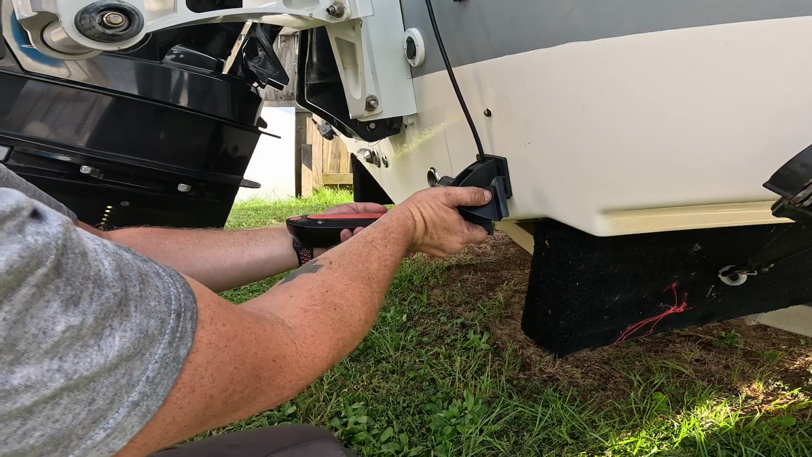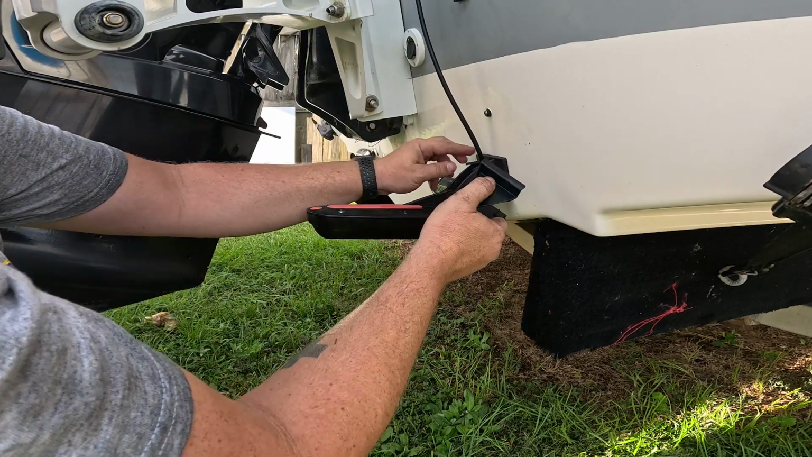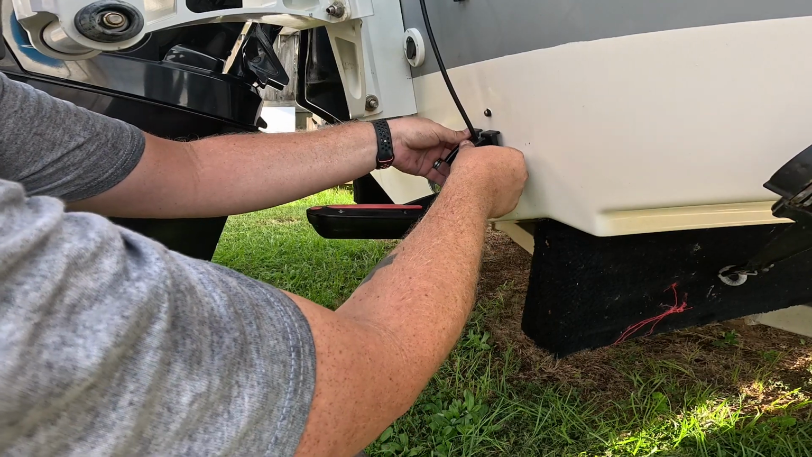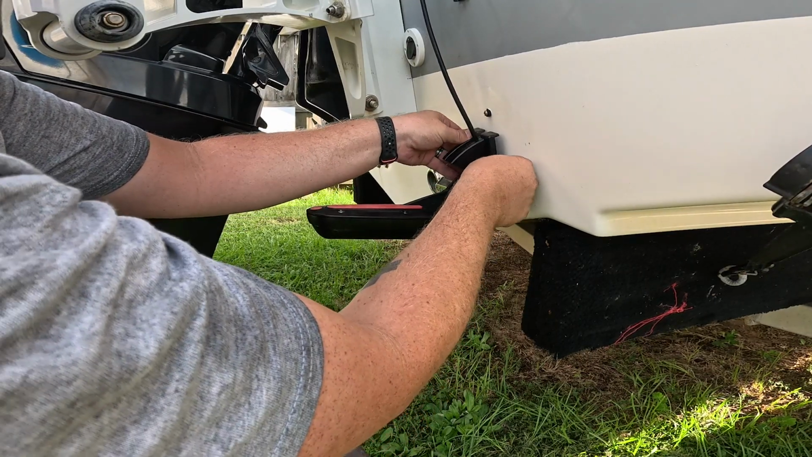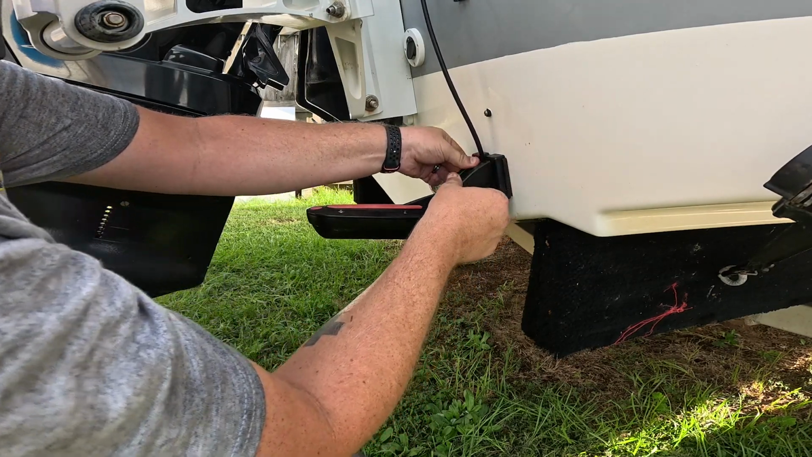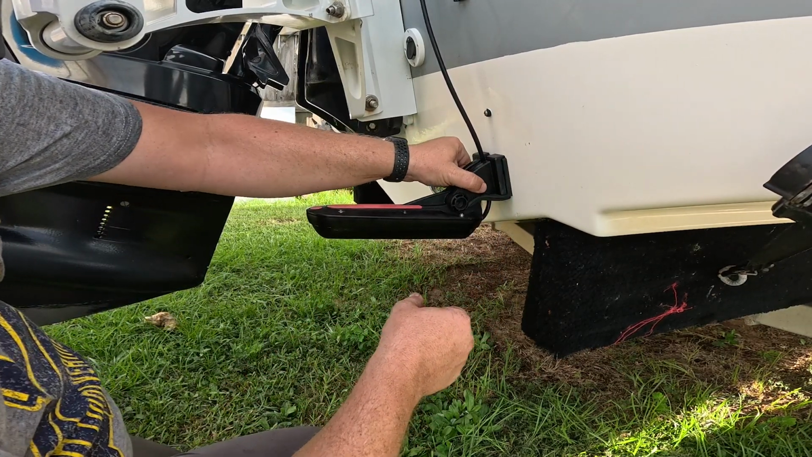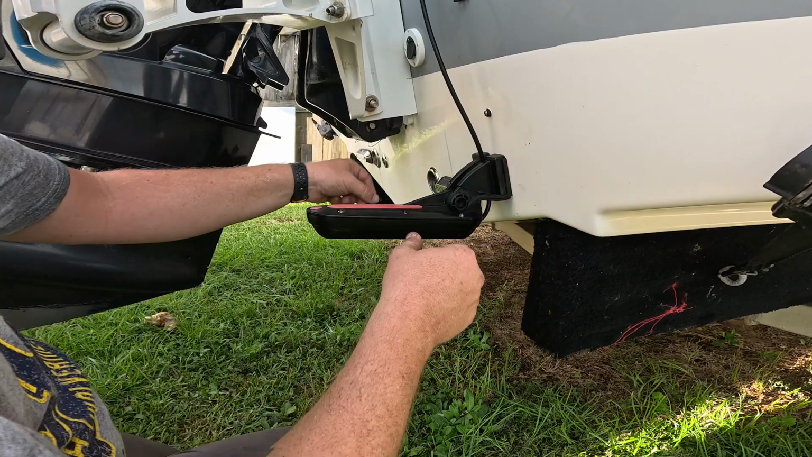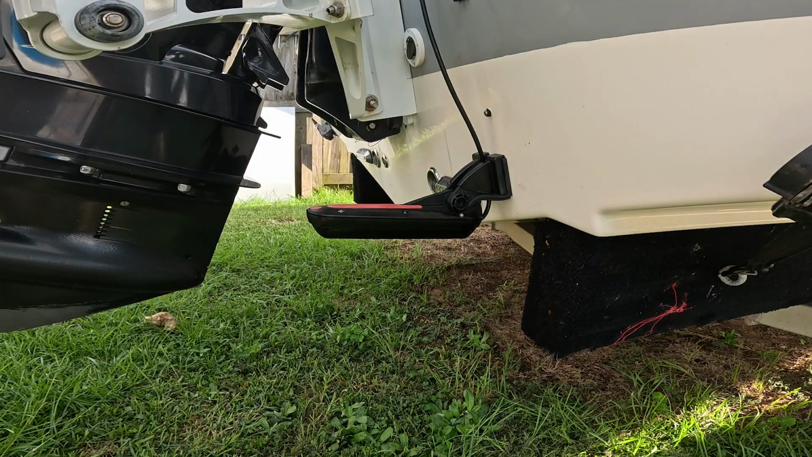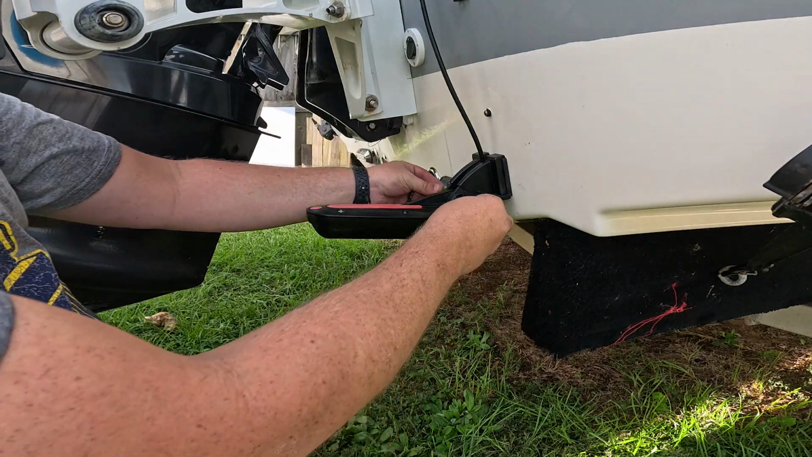Let's put this in here, where this was. This should slide right back on. Yeah. Yep, that clips right back on like it wasn't even off. And then we stick this in here.